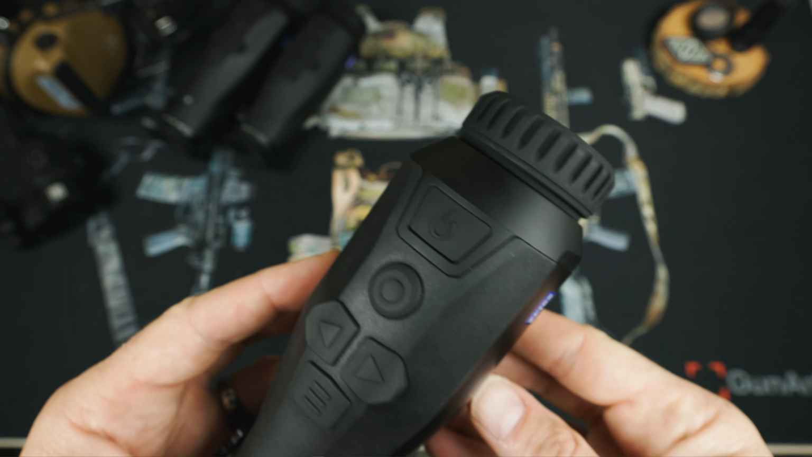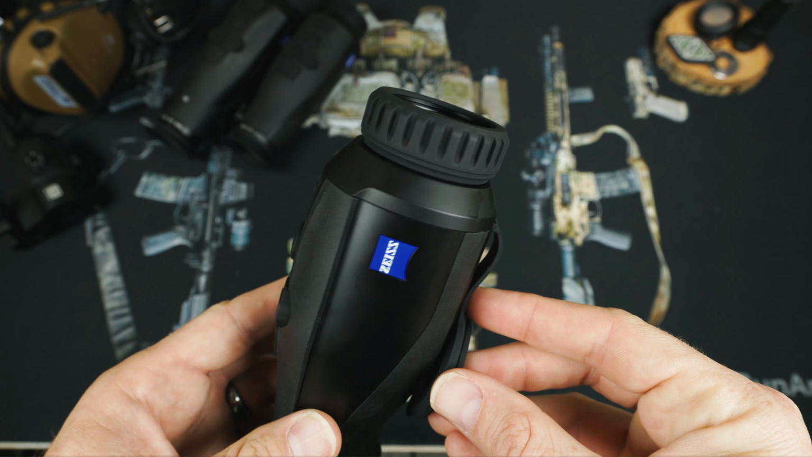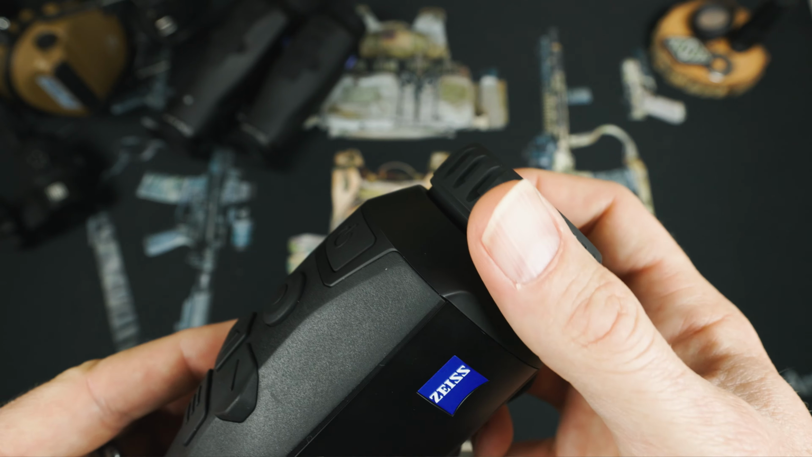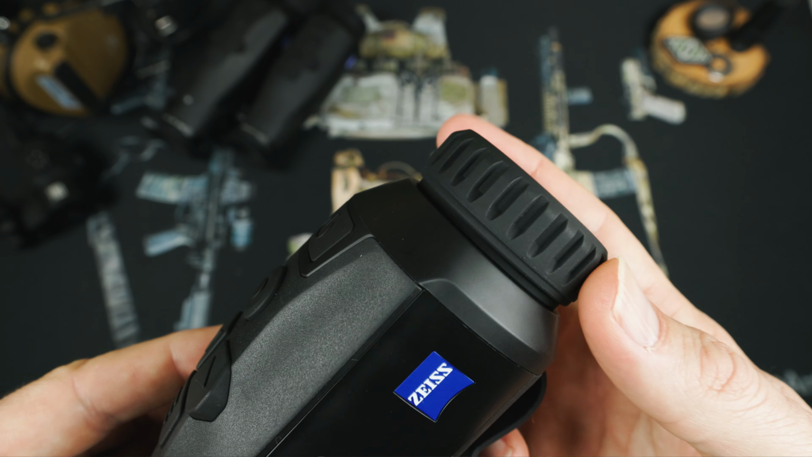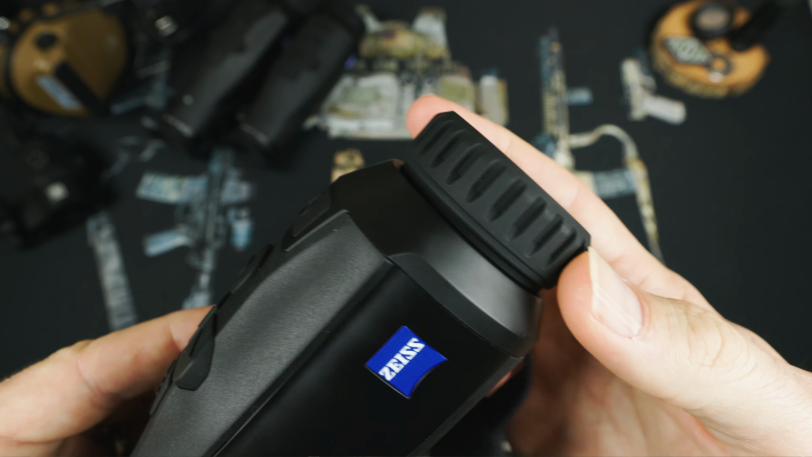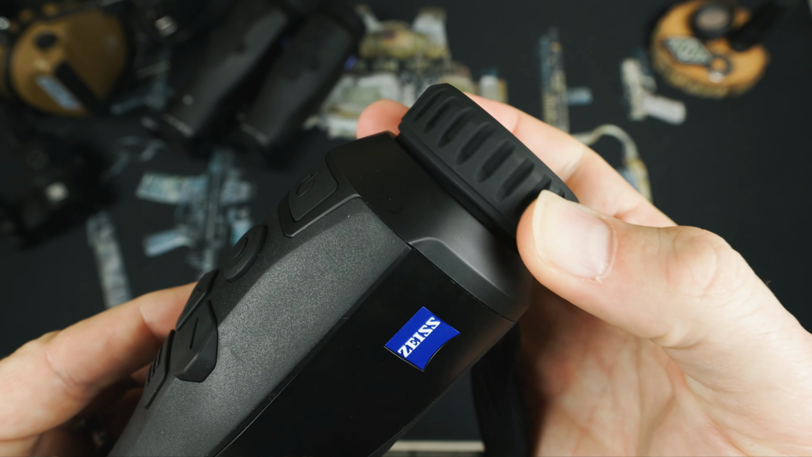Moving to the front lens, we see a feature we usually only see on top-end handhelds, and that's the optical focus ring. This ring has the same nice rubberized coating as the lens cover to give a tactile grip that allows for easy adjustment and focusing. It seems small, but spending thermal handheld money to get one with a fixed focus, for me that would definitely result in some buyer remorse.